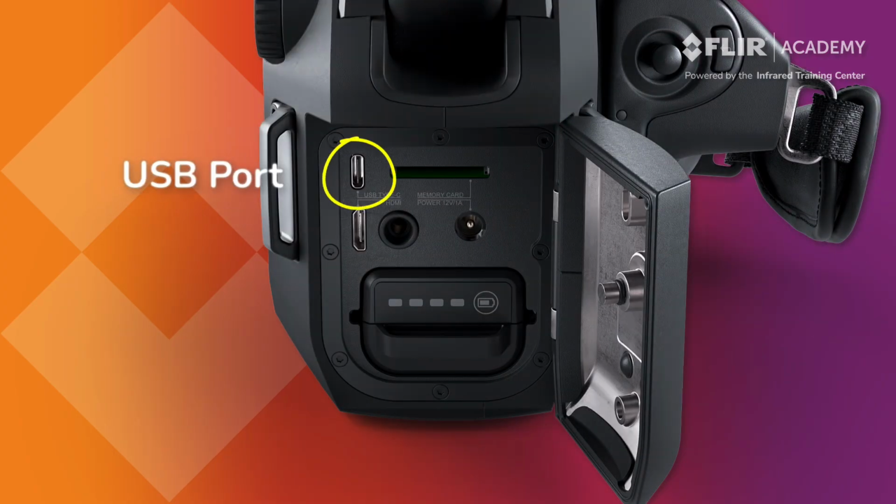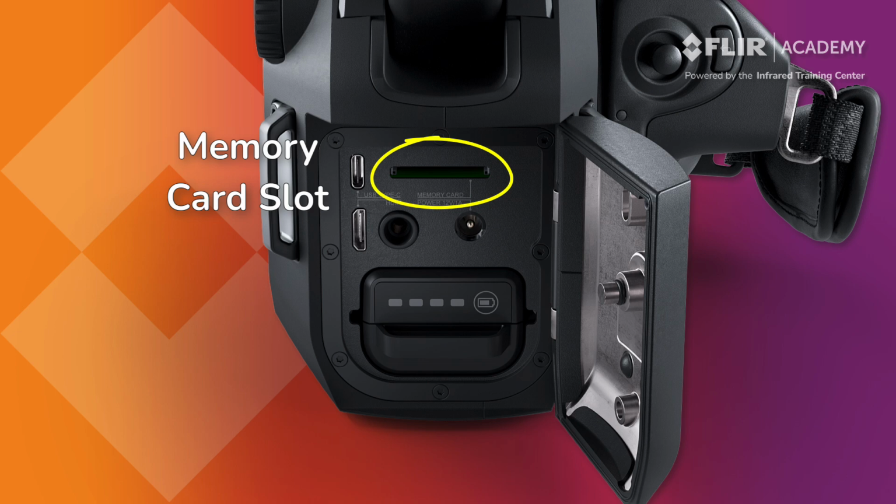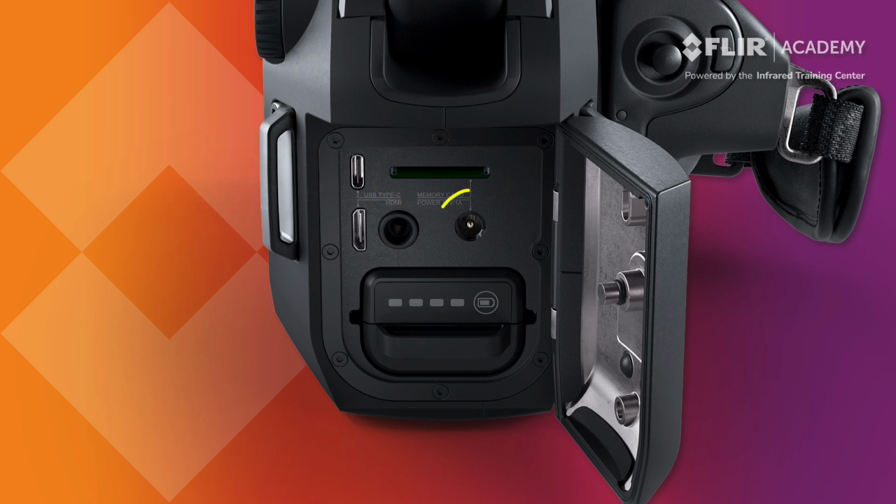The battery compartment also contains a USB port. This is used to connect the camera to a computer for data capture and analysis. An HDMI port is available to broadcast the camera display to a projector or video monitor. The memory card slot holds an SD card for data storage, and the 12-volt power connector is used to plug in your camera to either charge the battery or run the thermal imager over longer periods of time without interruption. Close the battery compartment and, if using an ATEX compliant thermal imager, tighten the screw to secure it into place.